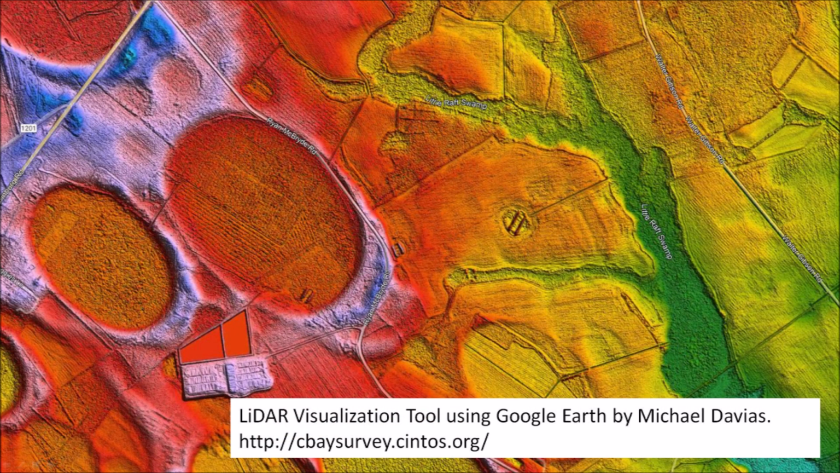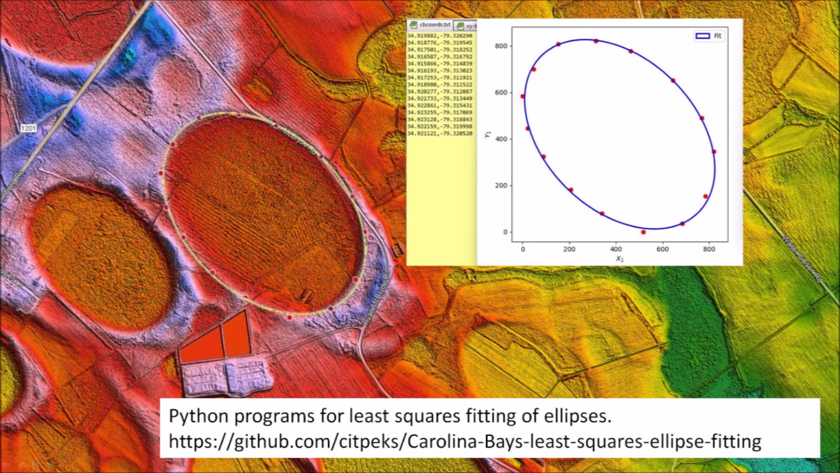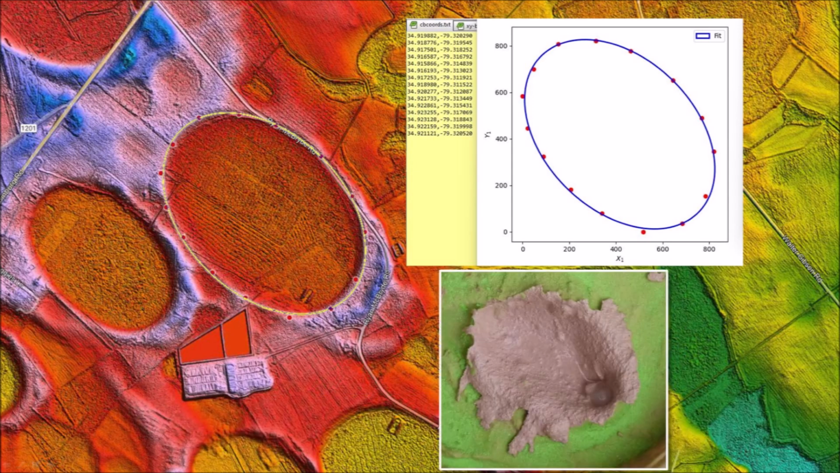There's a saying that you can lead a horse to water, but you can't make him drink. Sometimes I feel that some scientists are like these stubborn horses that ignore the available resources. The LiDAR visualization tool provided by Michael Davies is free and provides very clear images of the Carolina bays and Nebraska basins. The program to fit ellipses to the Carolina bays to confirm their elliptical geometry is an open-source Python program available from GitHub. Anybody can reproduce my impact experiments with equipment costing less than $30.